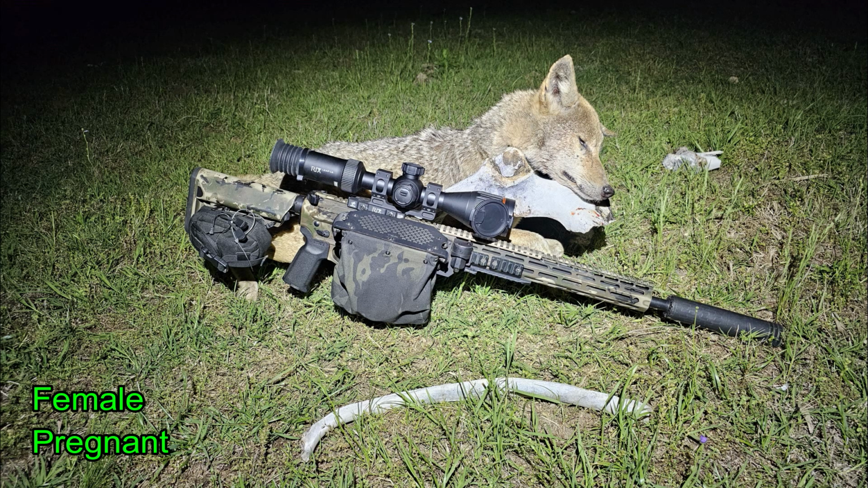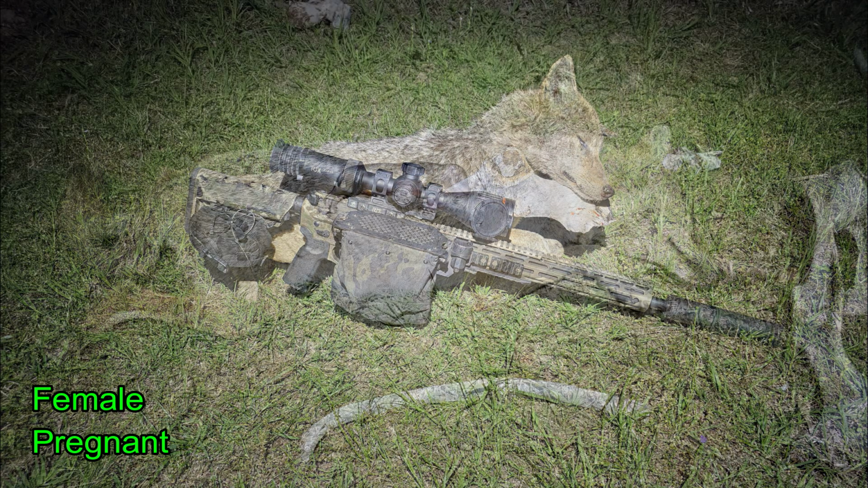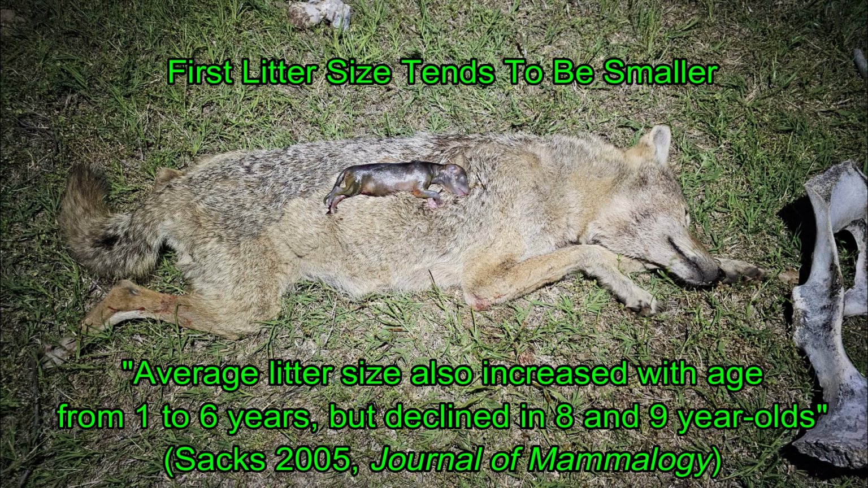She was a female, and she was pregnant, and she just had one on board. Did some research. Looks like the average litter size tends to be small for the first couple years and increases over time until they're about 8 or 9 years of age. This coyote did not have any distended teats, and so had not nursed previously, so this is going to be a younger coyote, and this was likely her first pregnancy.